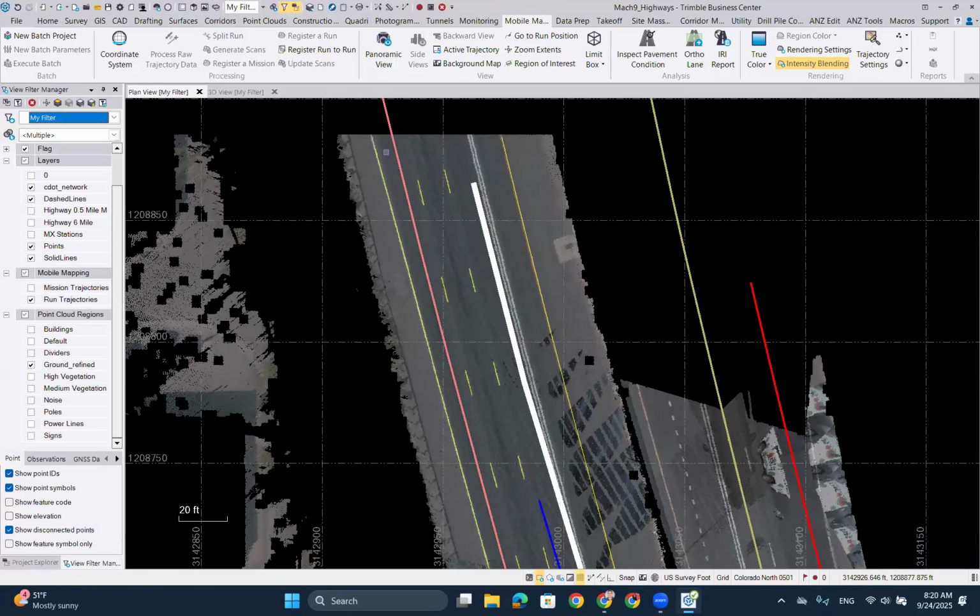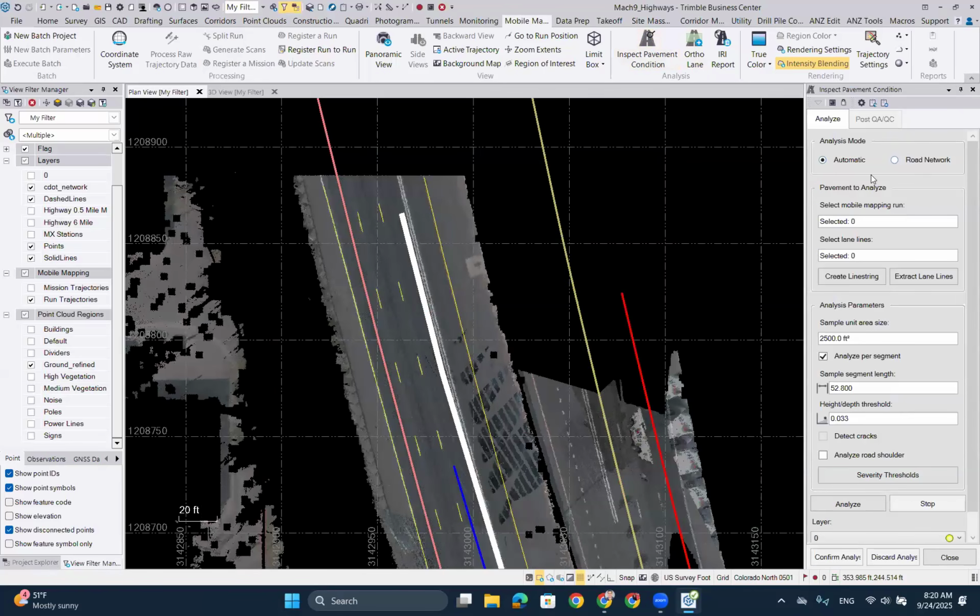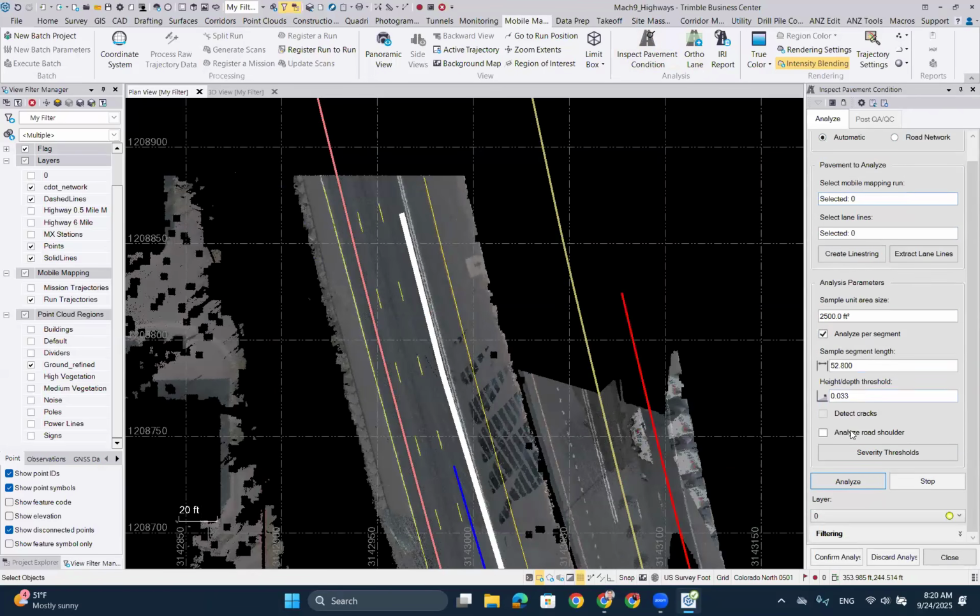So if you go into mobile mapping, you go into inspect pavement condition. You will see you have two options now. Automatic is the way we previously did it. You simply select your mobile mapping run, which will be one of these lines. You then select the lane lines between which you want to do the inspection, and then you simply tell it the size, and it will analyze it according to that.